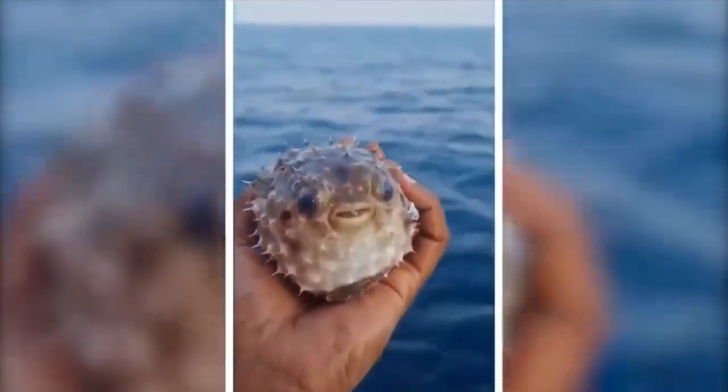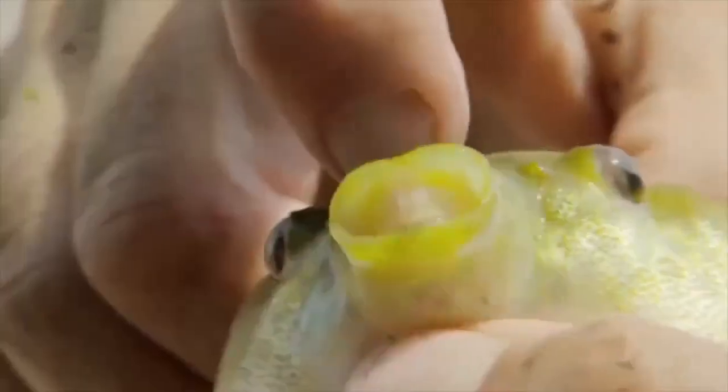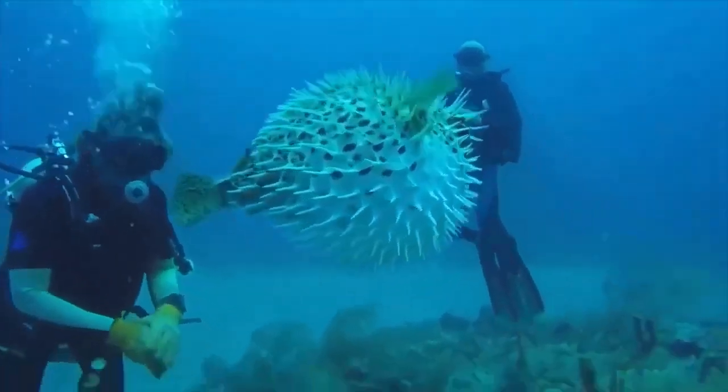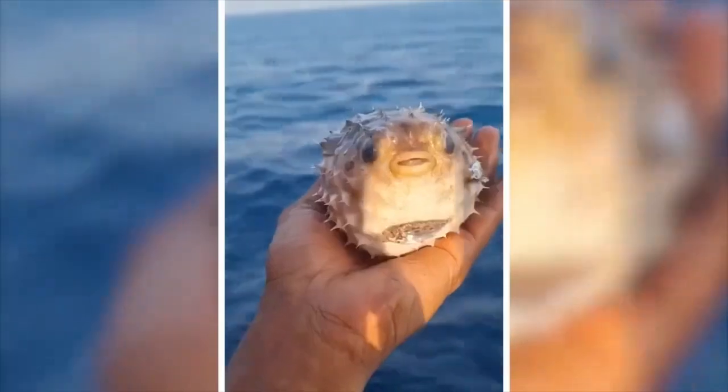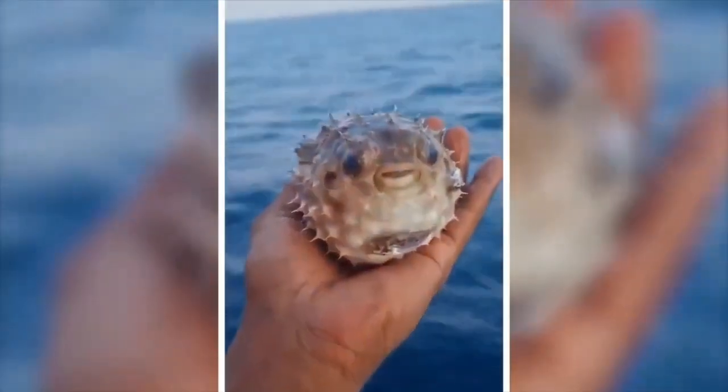See, the pufferfish has organs that are filled with toxins that can take you down faster than a shot of tequila. One wrong move and you can end up paralyzed or even worse, dead. So if you're ever offered a bite of a pufferfish, make sure it's been prepared by a trained professional. Trust me, your life is worth more than a fancy meal.